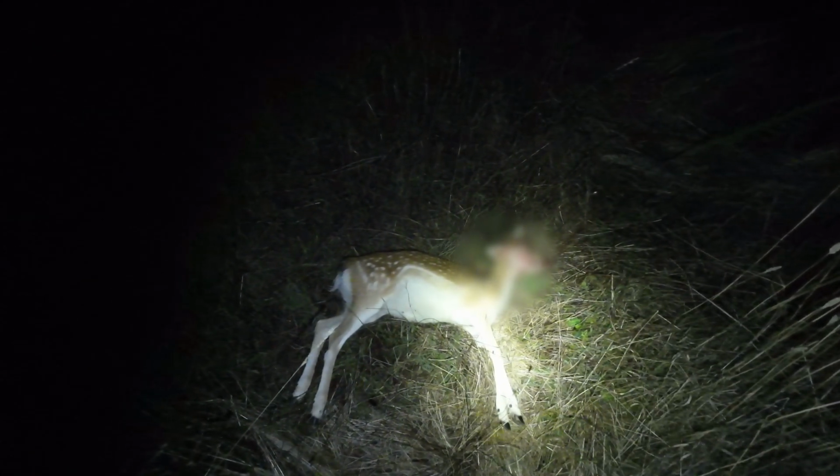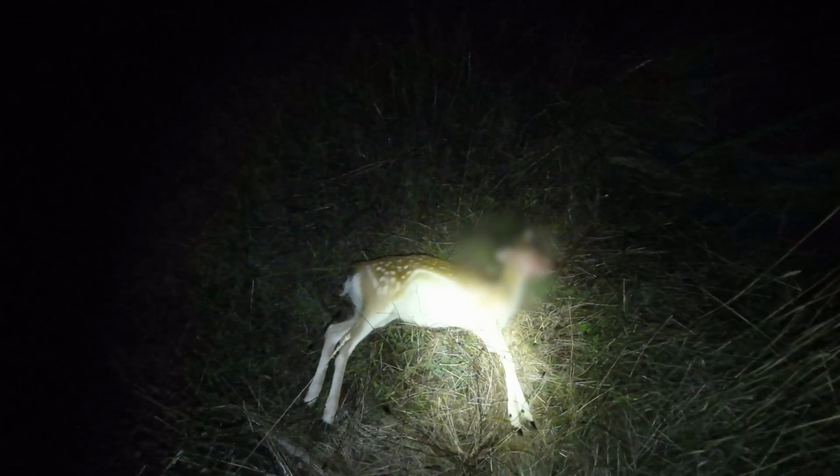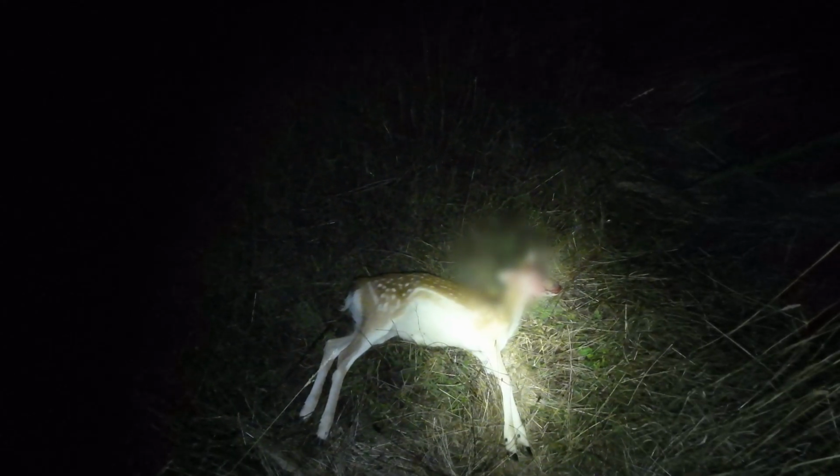Alright, so that would have to be one of the shortest diesel stalking hunts I think I've ever done. I'll have to blur out his head because it's a bit graphic. Anyway, I ducked out of the car when I last checked in. I would have walked about 10 metres maybe, and spotted something in the grass.